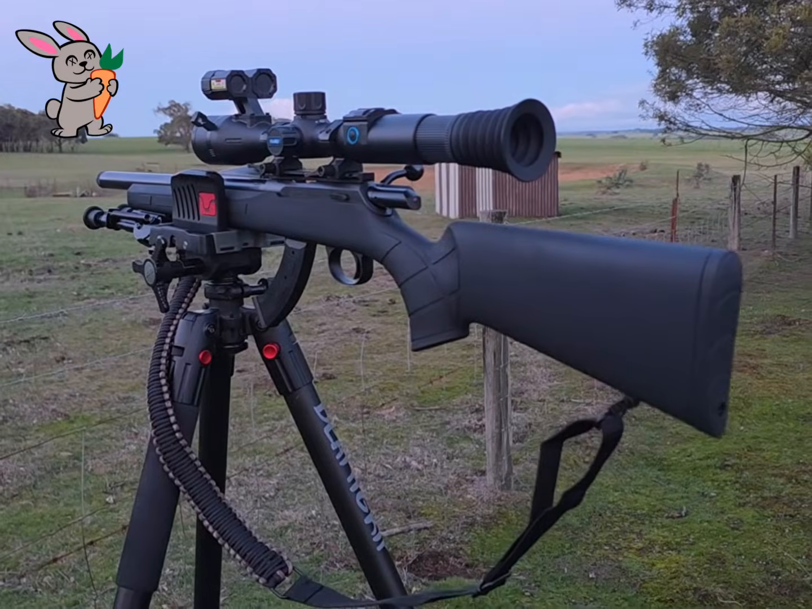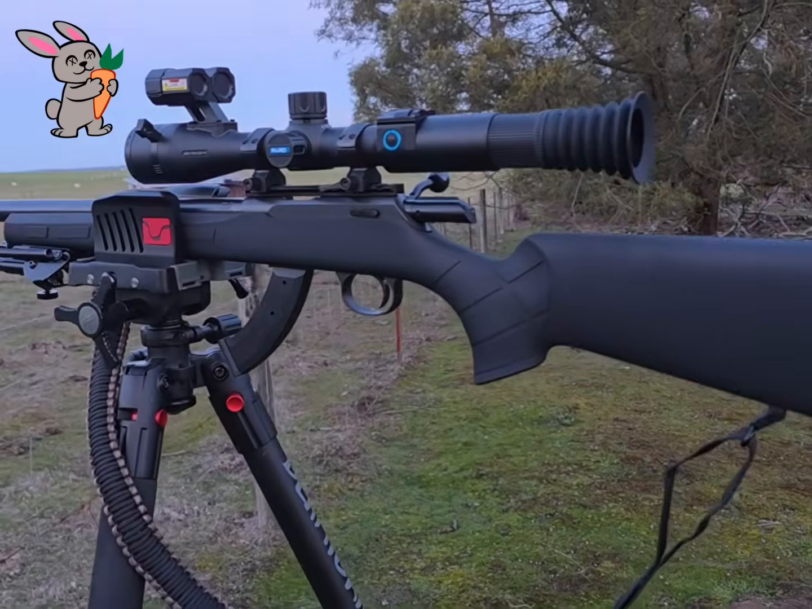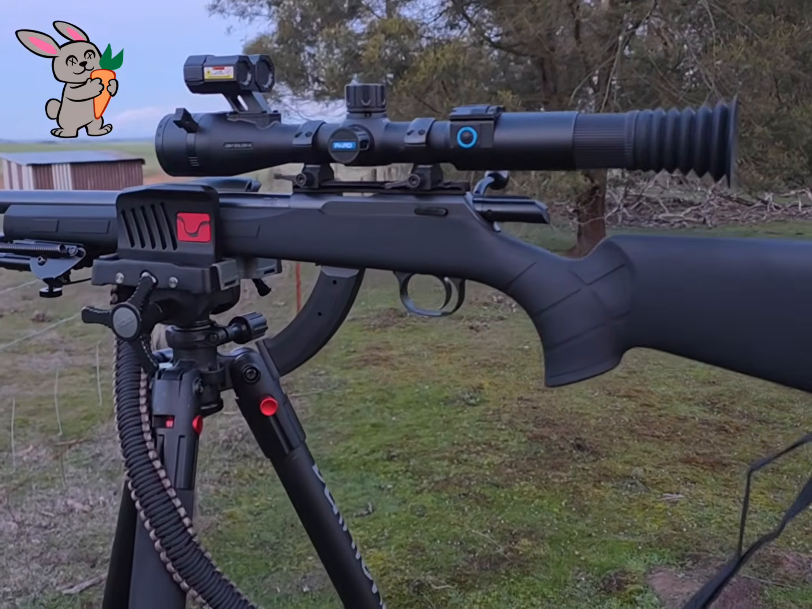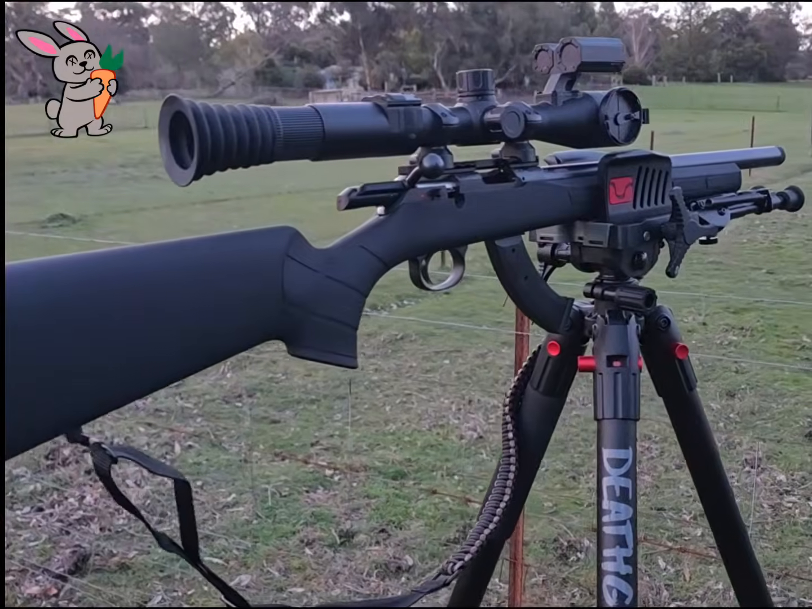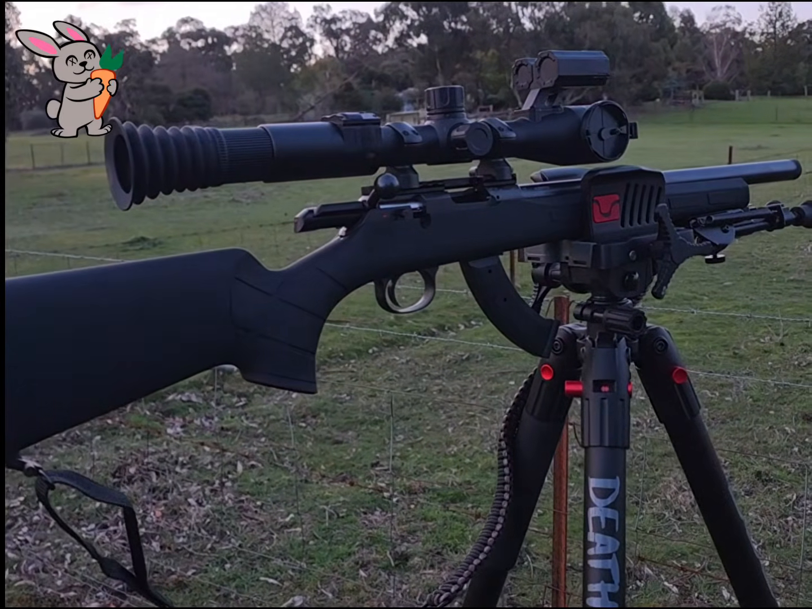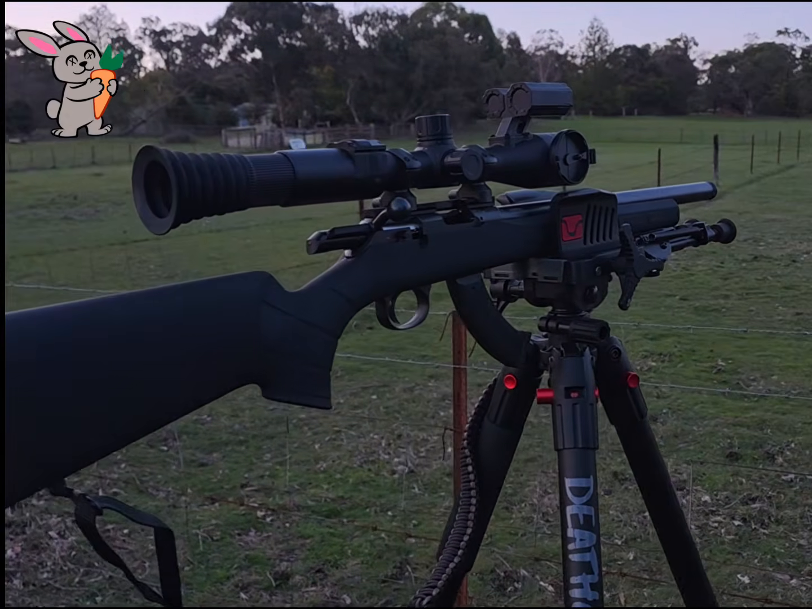So here's the setup, guys. CZ457, I've got to get used to saying that now. PARD 4K Nightstalker, Bog Death Grip. All looks rather nice. Ammunition, I've got a choice. I've got 2 magazines, the Aguila Super Extras and Aguila Subsonics.